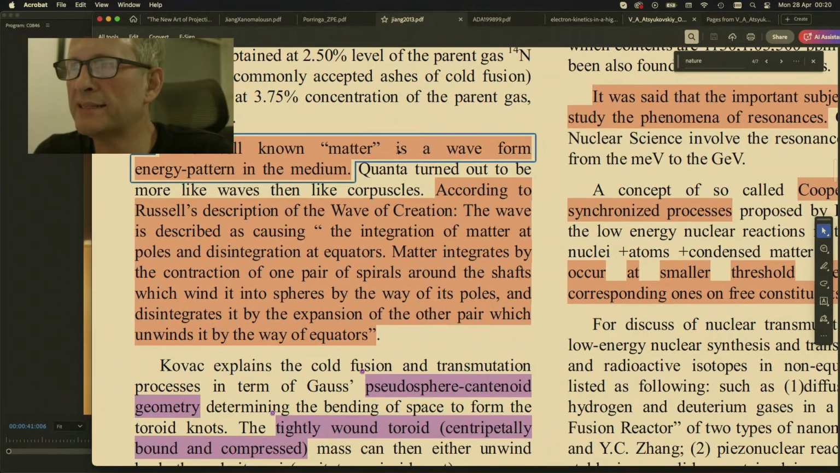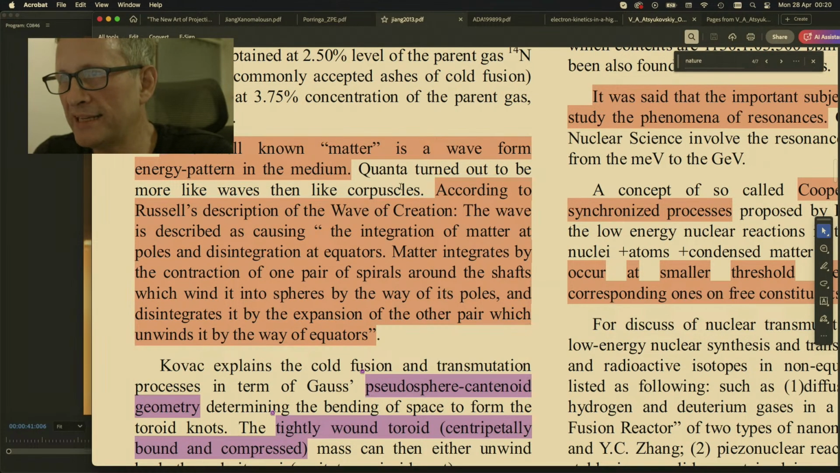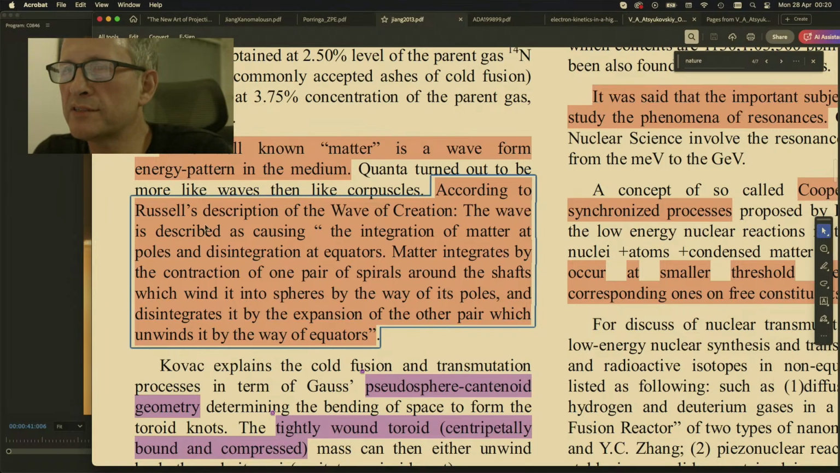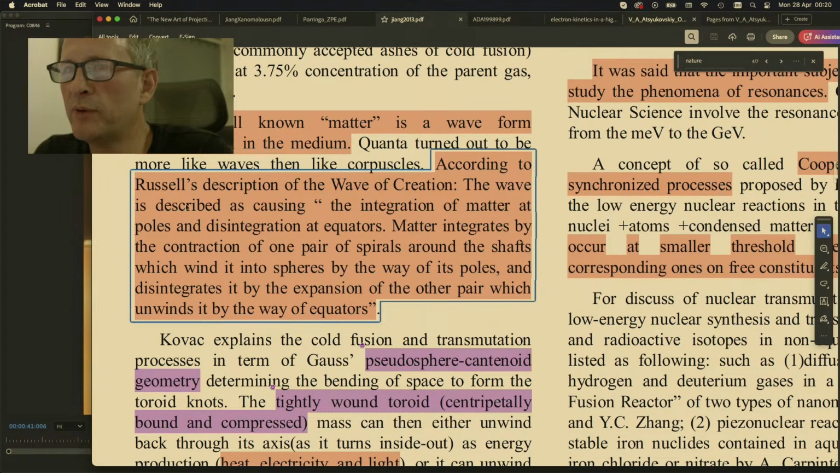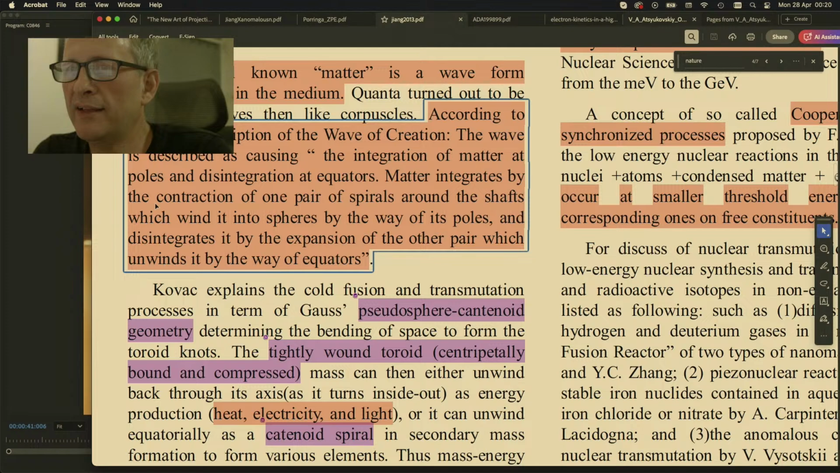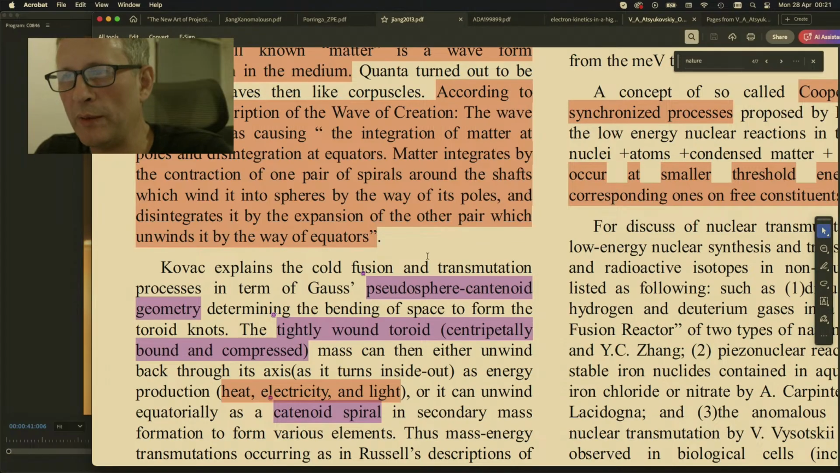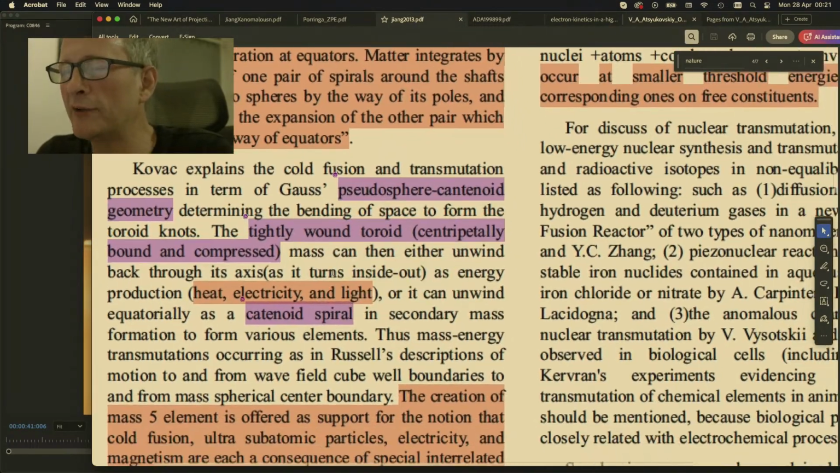It's well known that matter is a wave form energy pattern in the medium. Quanta turned out to be more like waves than corpuscles, that is, particles. According to Russell's description of the wave of creation, the wave is described as causing the integration of matter at poles and disintegration at the equators. Matter integrates by the contraction of one pair of spirals around the shafts which wind it into spheres by way of its poles, and disintegrates it by expansion of the other pair which unwinds it by way of equators. Anyway, one's winding, one's unwinding.